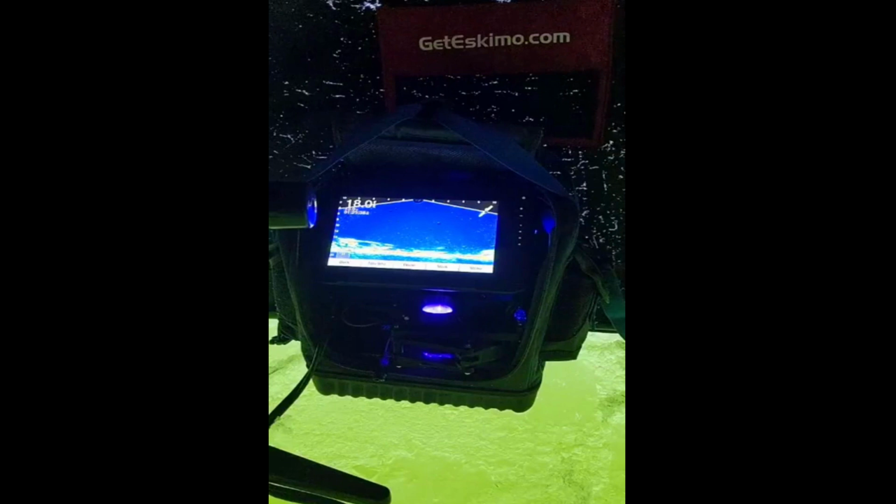So we just put the shack up because we wanted to get out of the light and get the heat going. Our hands were gone. There's another one coming up. These crappies are just stacked in here.